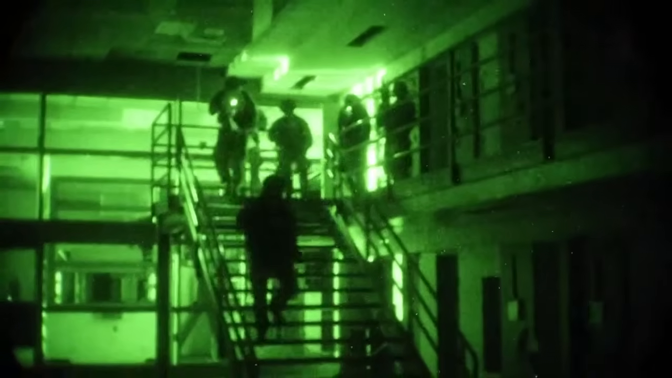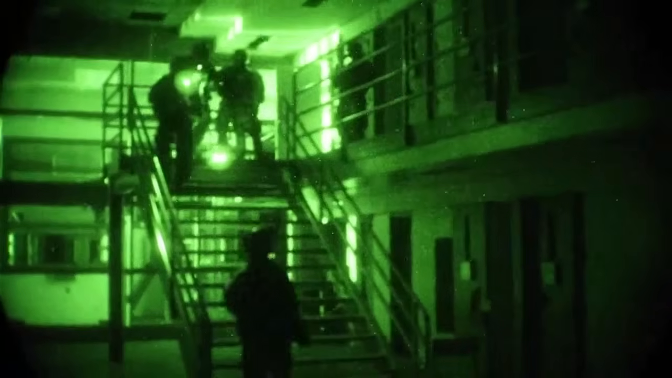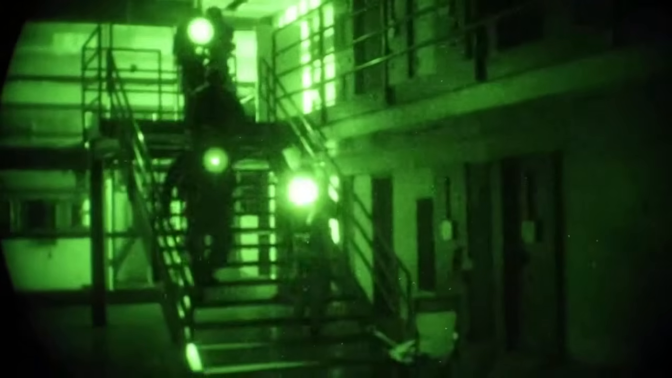The breach. The door goes. First man is through before it's fully open. Second man, already moving. Third man, 4 steps behind. From first breach to all clear inside, under 10 seconds for a single room. That speed is the point. Every additional second the team spends in a fatal funnel, the doorway, is a second where they can be engaged. You move through danger. You do not stop in it.